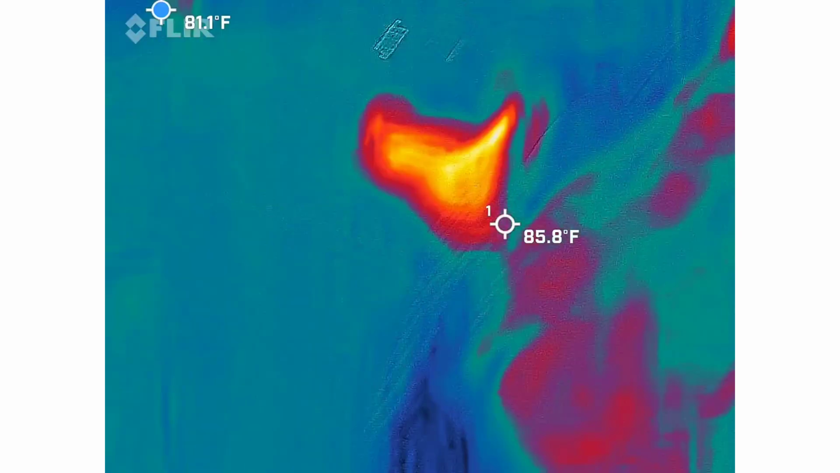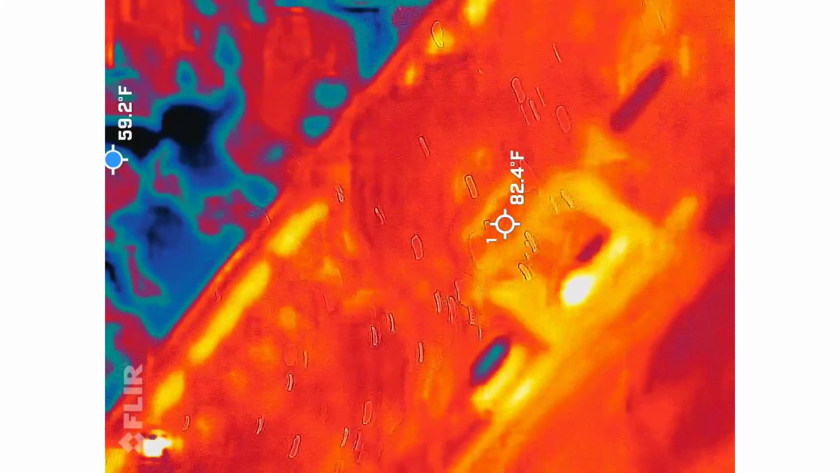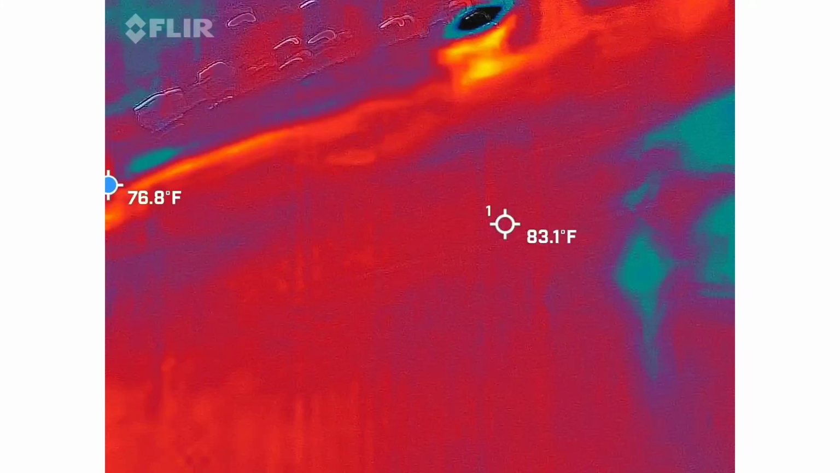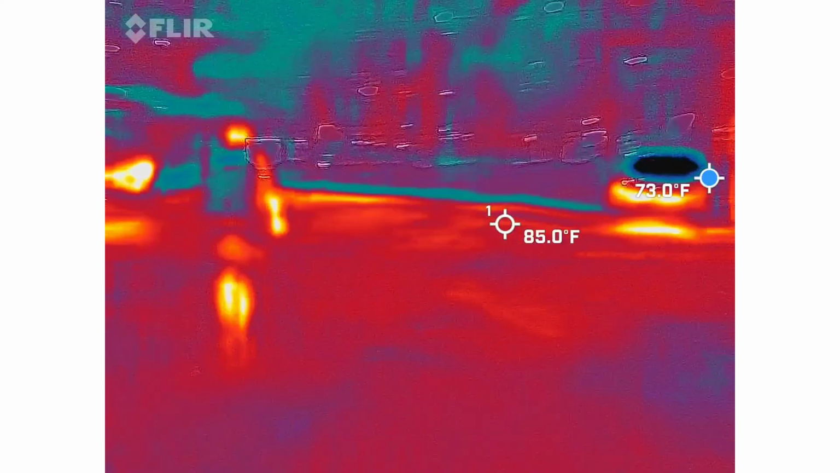YZ. Let's see what we got going on over YZ there. YZ. It's a zipper, I think. D. It likes D. YZD.